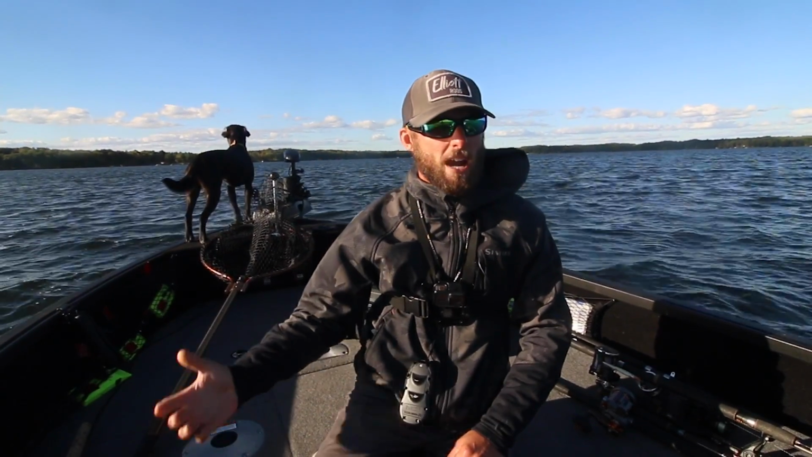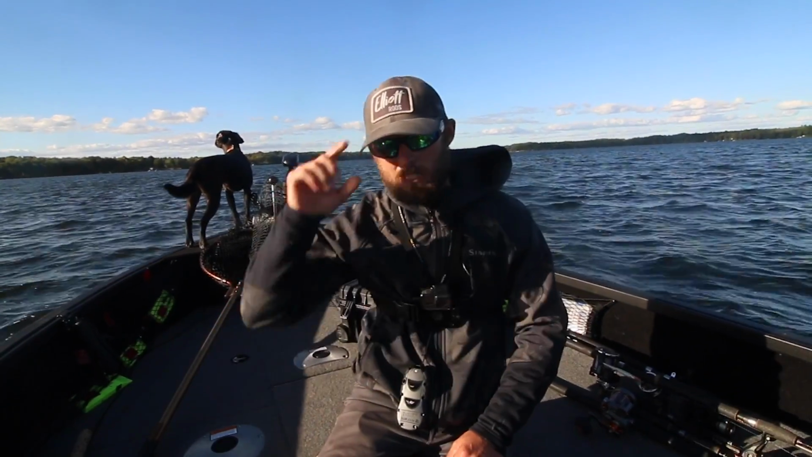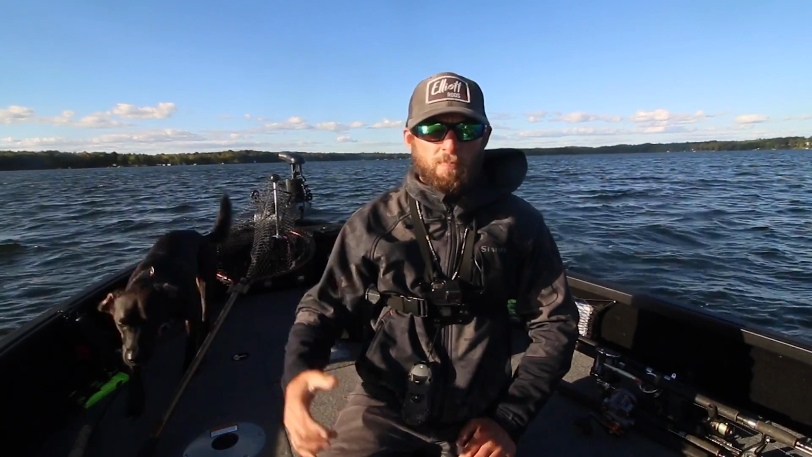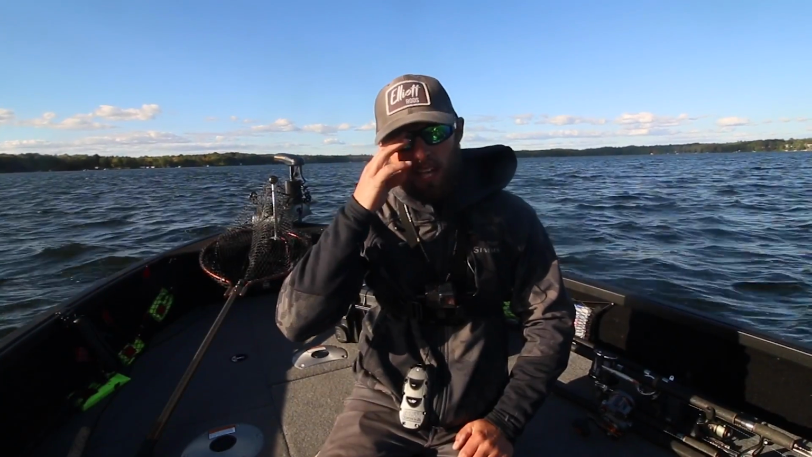You know, you can look at a big rock point or a big deep hump and say that looks like a good spot to try, but it's very difficult to just look at a map and find these things. It's a lot of driving around, and most of them will probably be void of fish. There won't be anything, right?